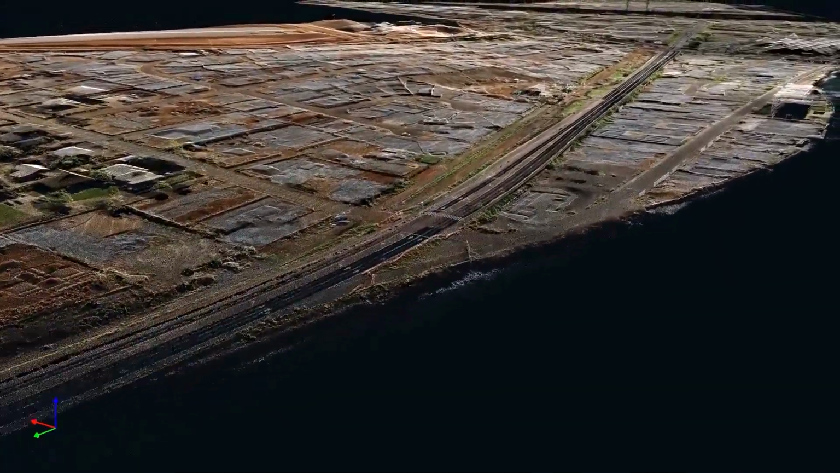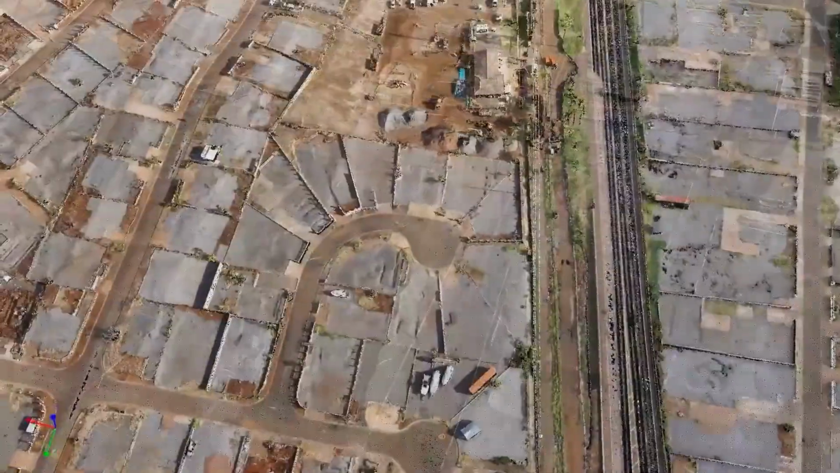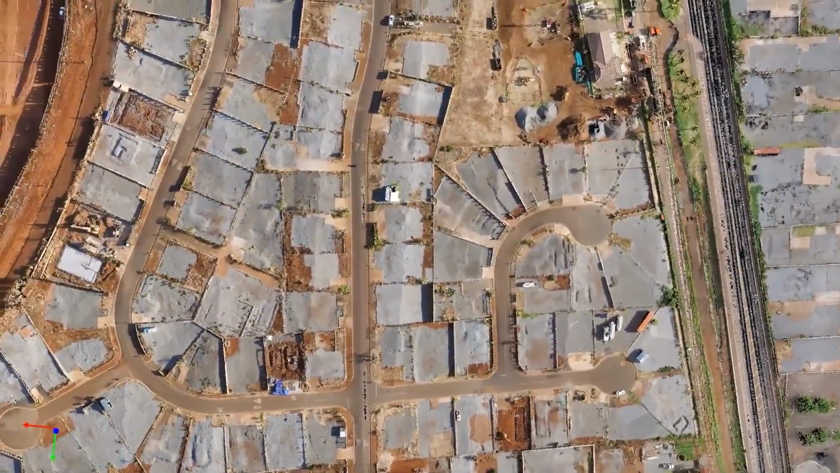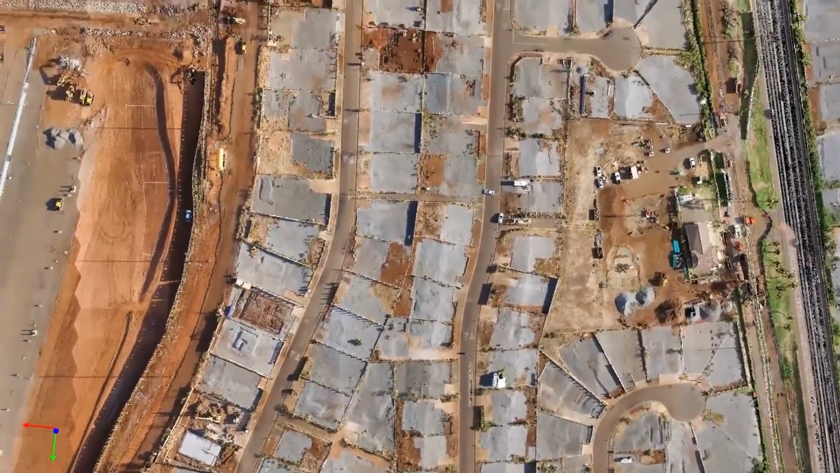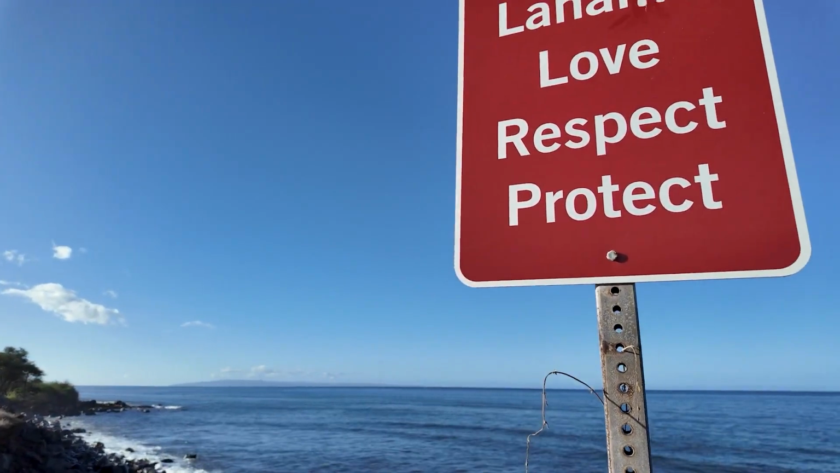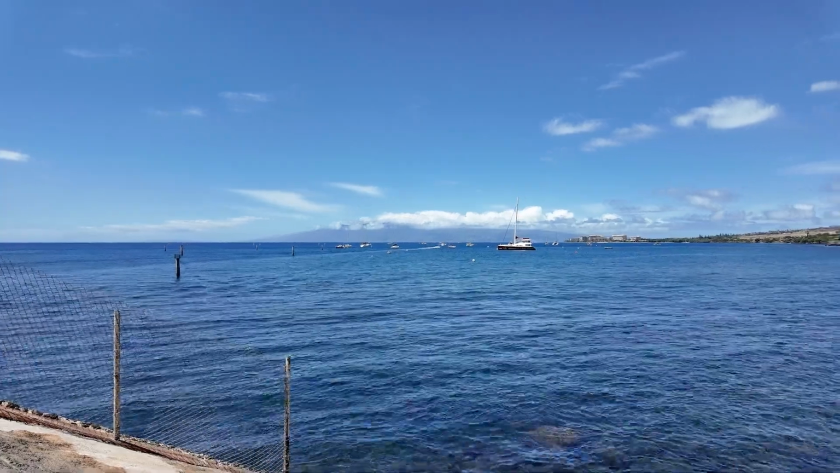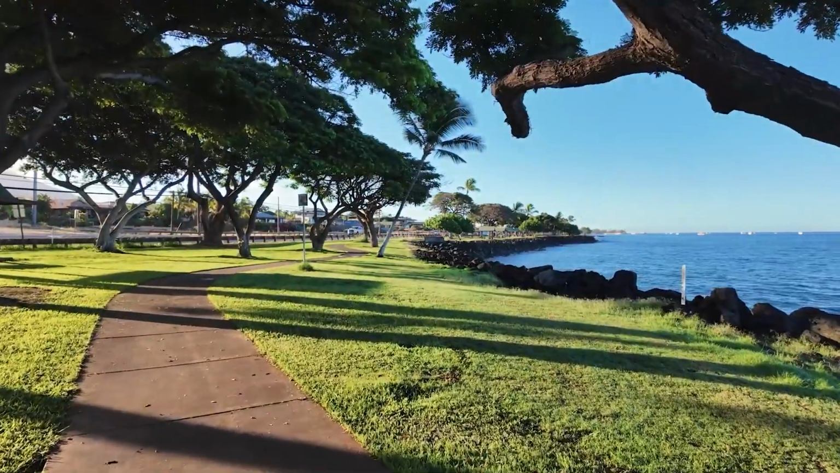Traditional surveying methods would take months, but with LiDAR, we can generate a complete high-resolution dataset in days, helping to accelerate the recovery process and give the people of Lahaina the information they need to move forward. The rebuilding process will take years. It's up to us to help it take a little bit less time for these residents.